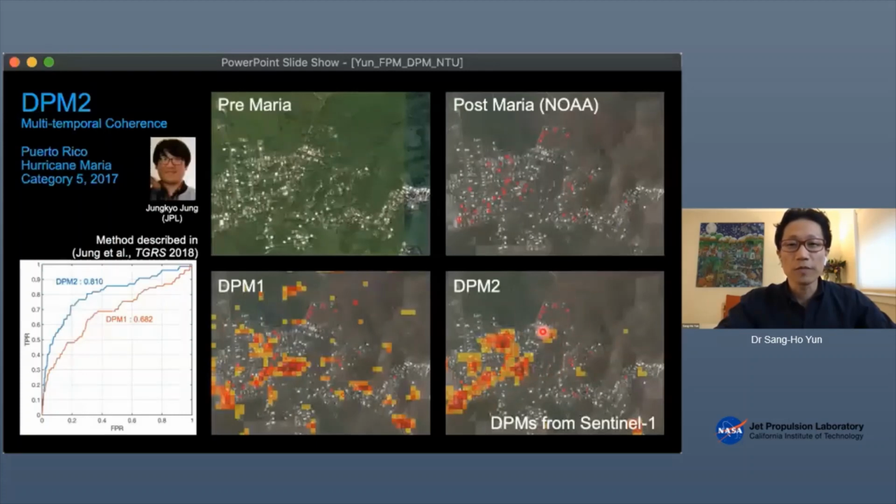This part, by the way, I don't know if you have noticed, is still not detected. That's because the trees are gone after the event. Before the event, these houses were covered with trees. Tree canopies were obscuring the view of the radar satellite.